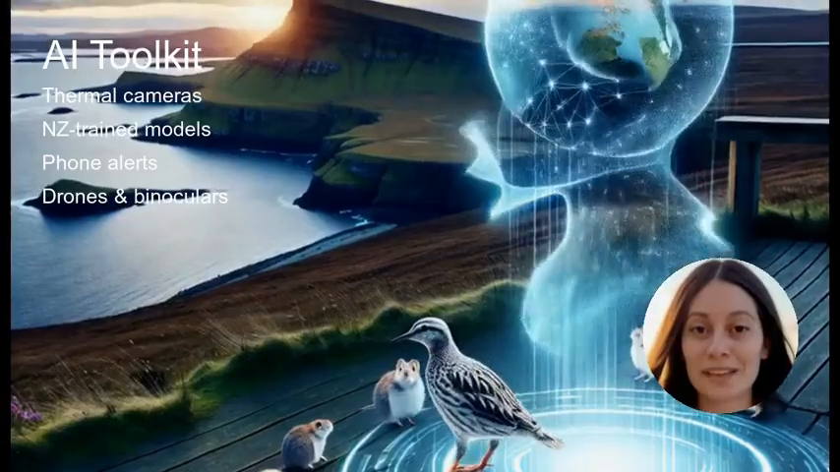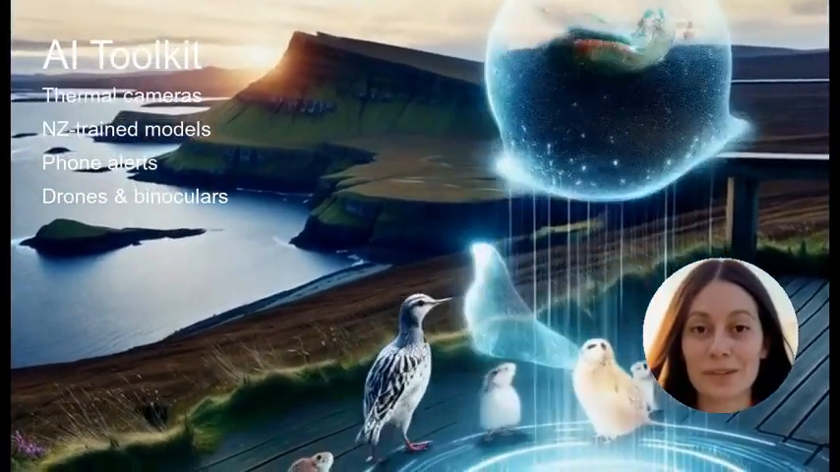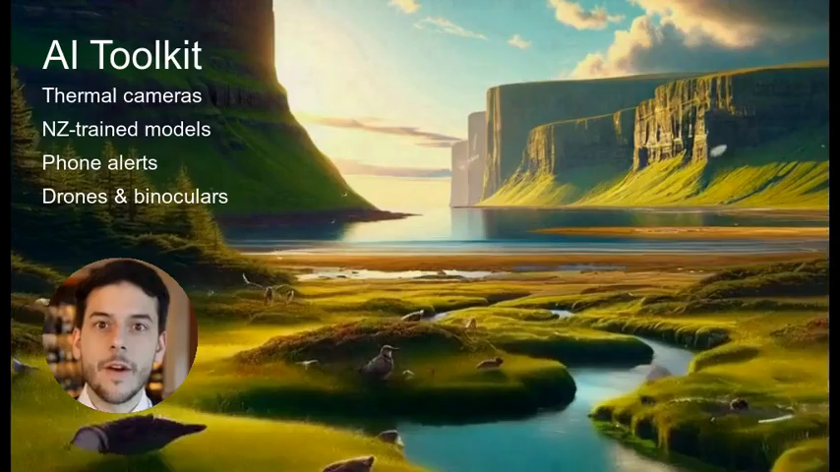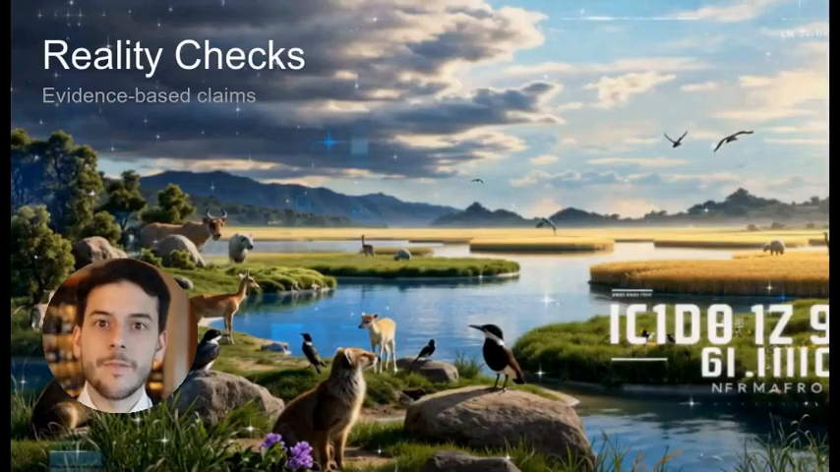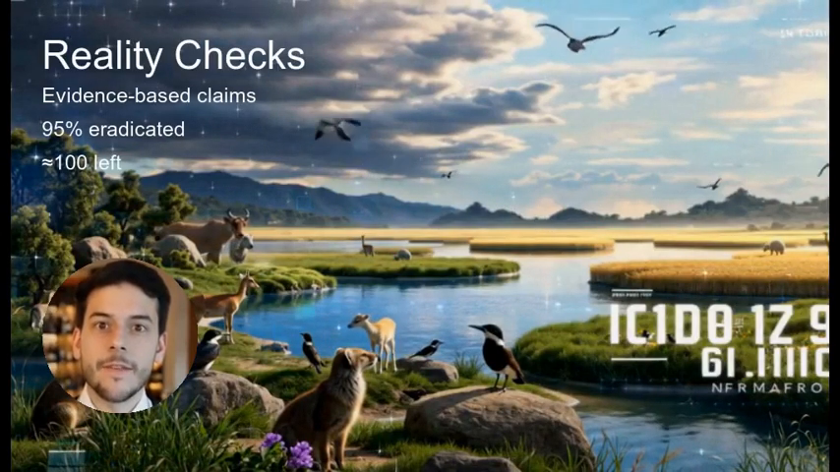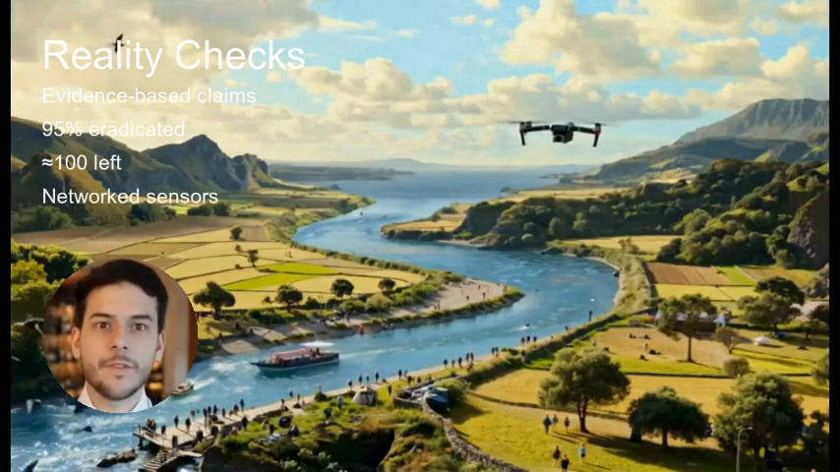Up next, Axiom raises an eyebrow and dives into numbers, myths, and the bigger picture. Get ready for some reality checks. Invasive species aren't just a local issue. They cause huge ecological and economic damage worldwide, from stoats to snakes. Throughout this section, I'll back claims with evidence and point you to sources. Check our notes panel for details.